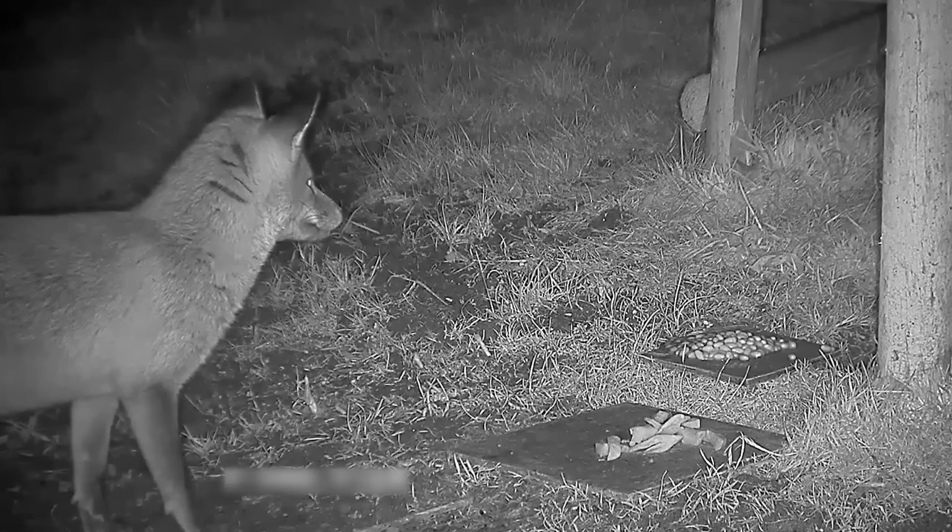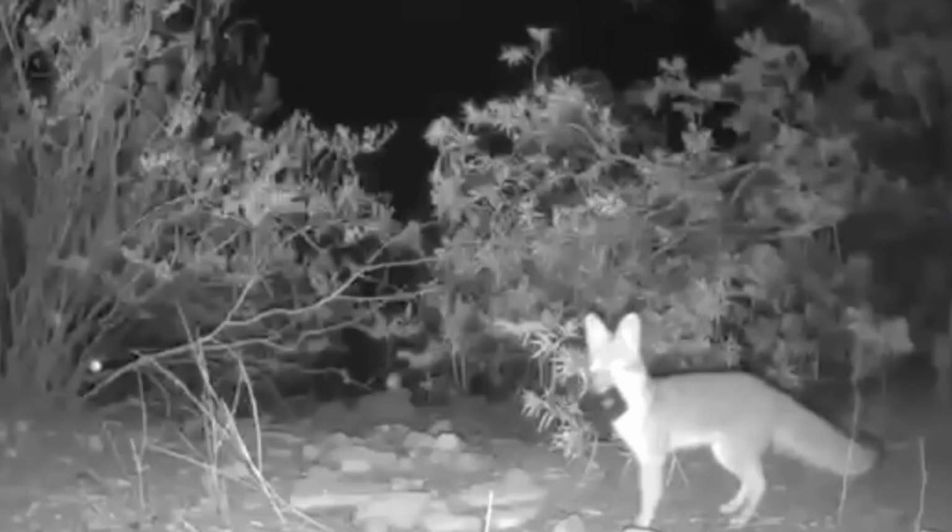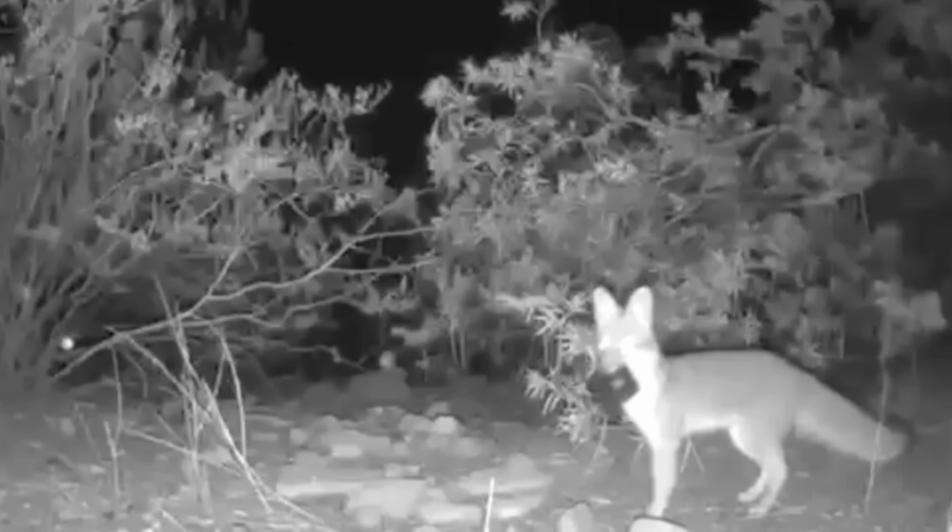Sneakiest thief. Meet the slyest fox in the desert, a clever gray fox with a knack for swiping trail cameras.